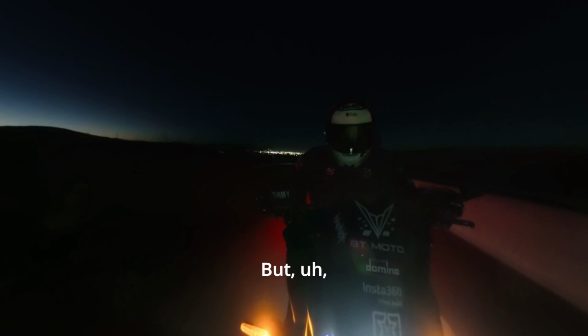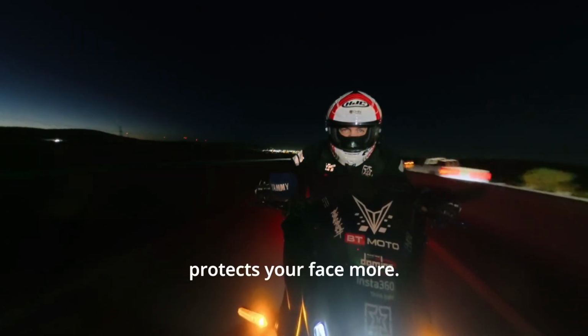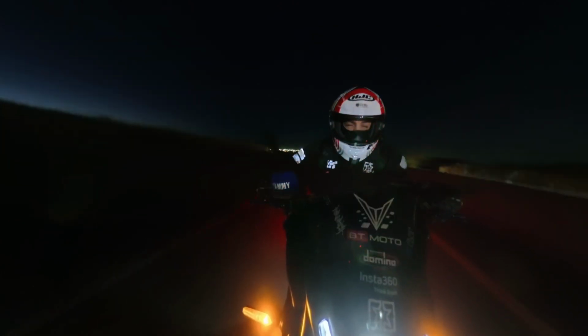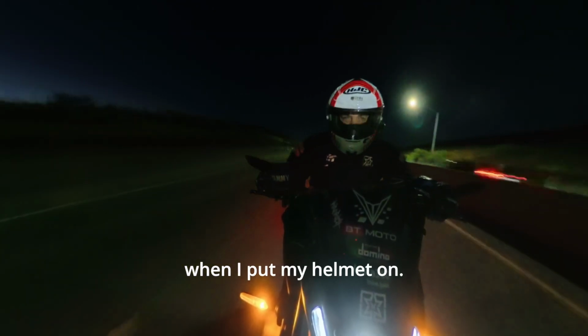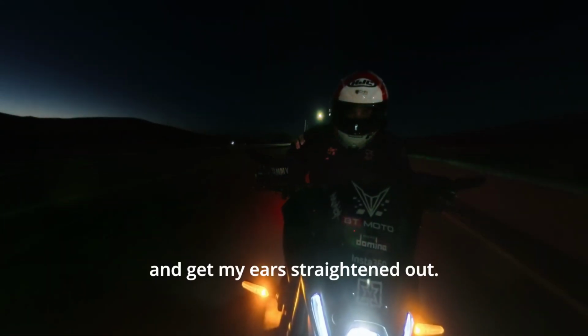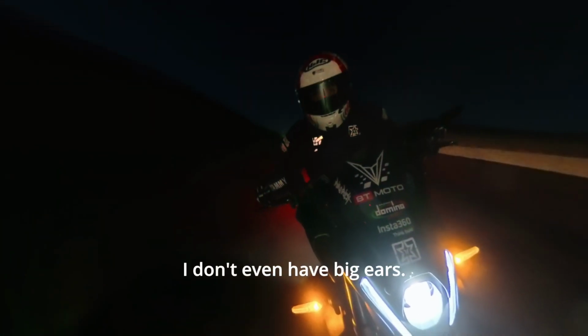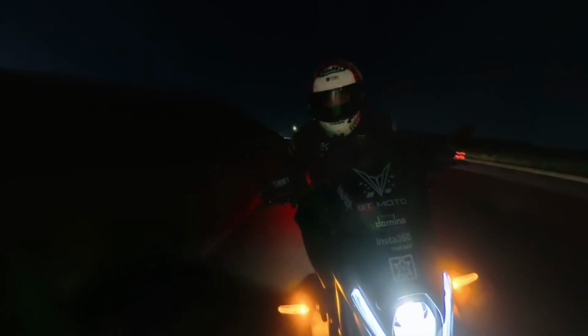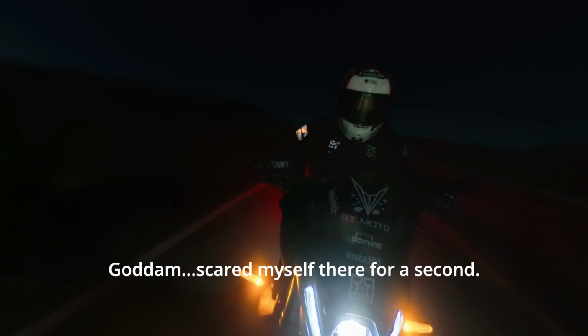But it just helps just enough on the face. Plus, it doesn't bend my ears over when I put my helmet on. Then I gotta start rocking my helmet back and forth and get my ears straightened out. I don't even have big ears. Ooh. God damn. Scared myself there for a second.